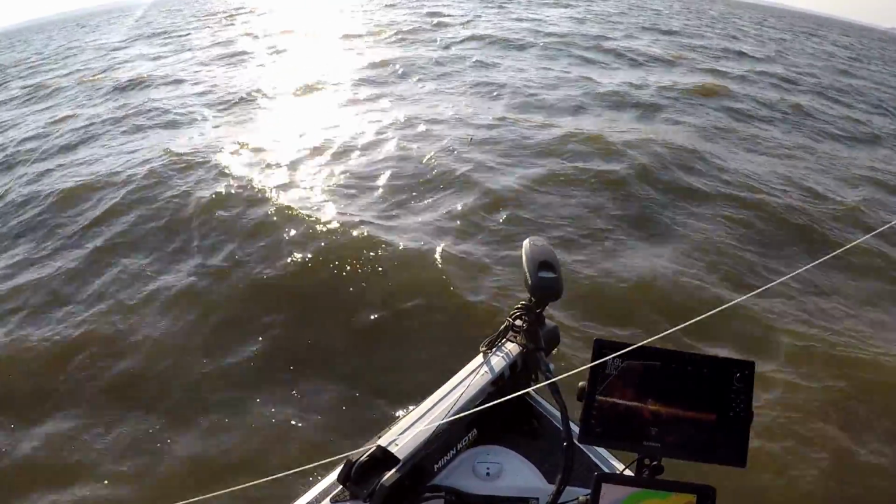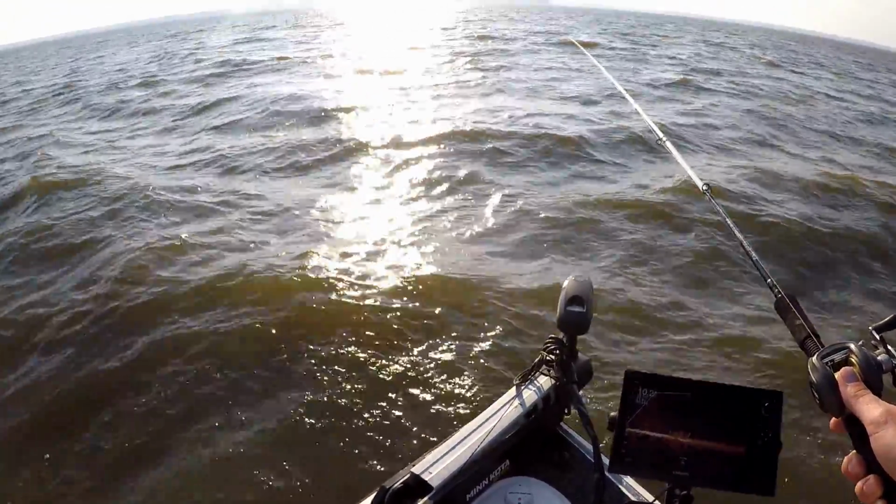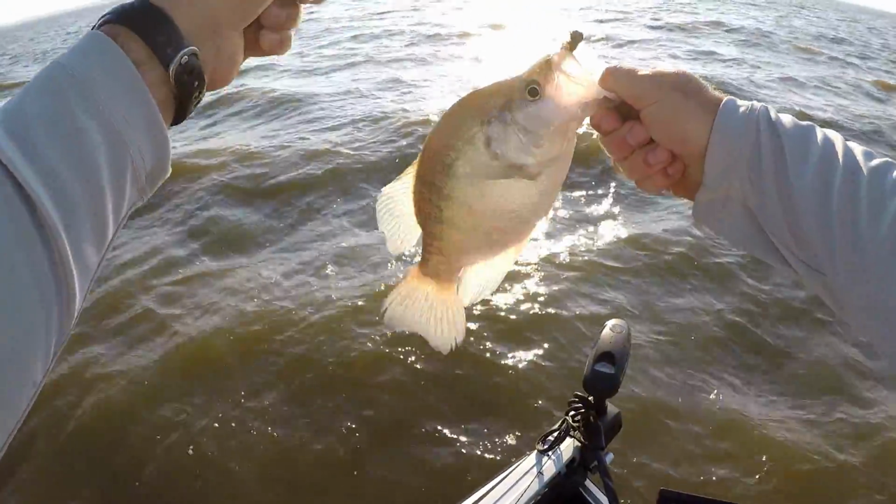So all I'm doing is finding it on live scope, and then I'm just pitching out over the pile of fish, and then just slowly bringing it over them, and they're hammering it every time. These are some pretty dang good fish too.